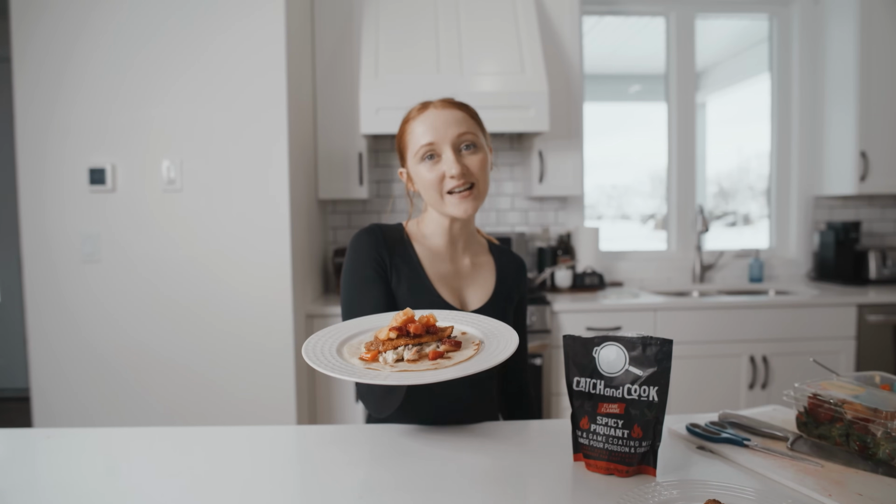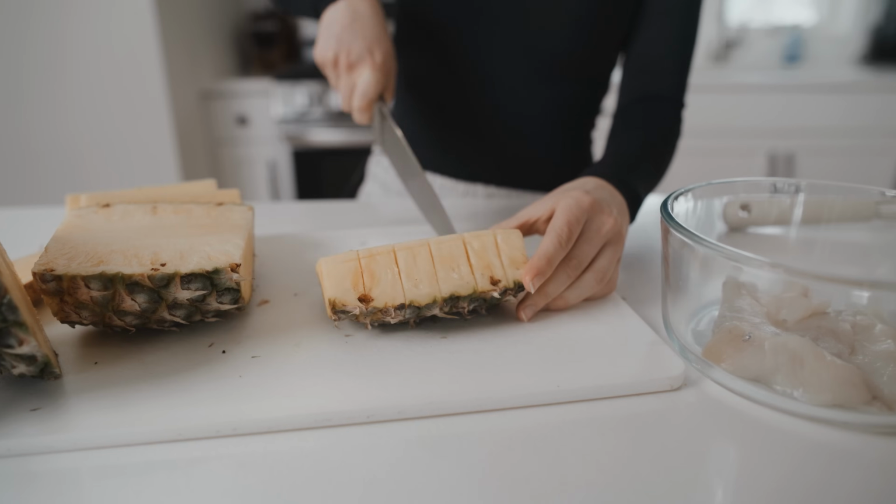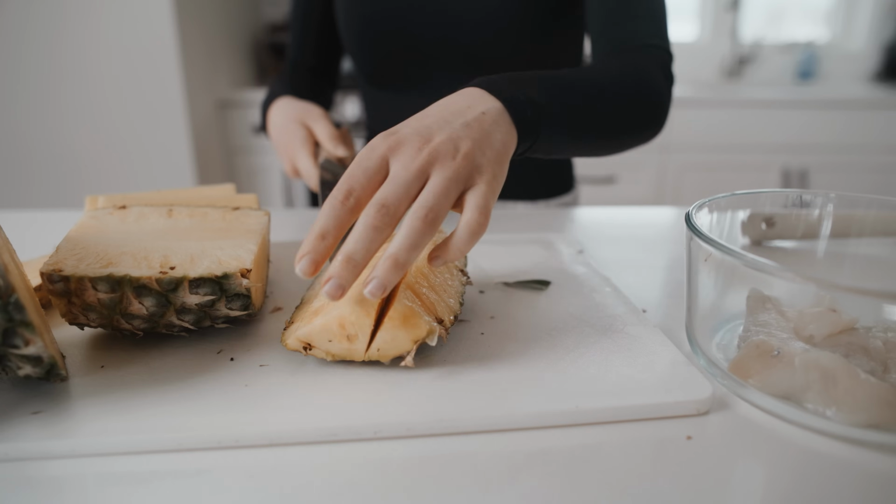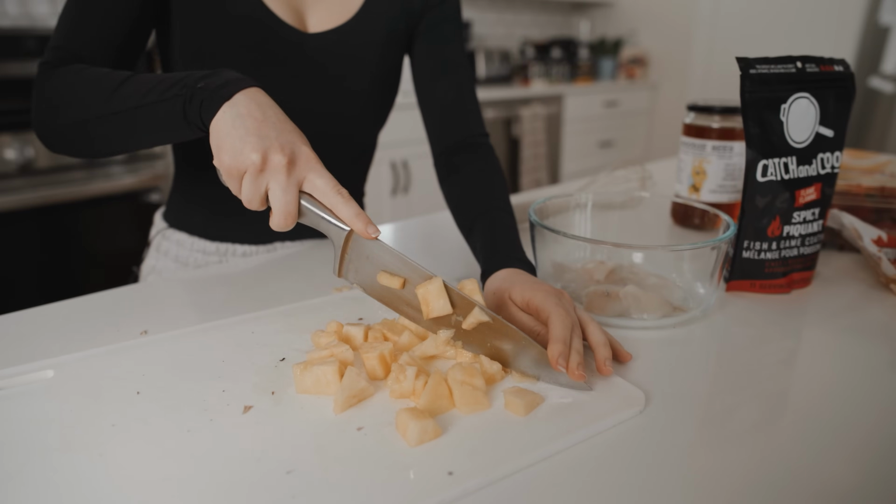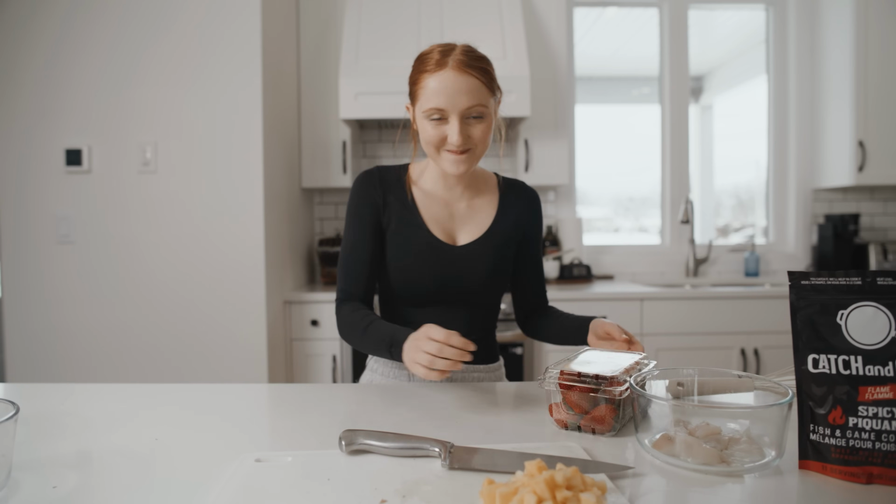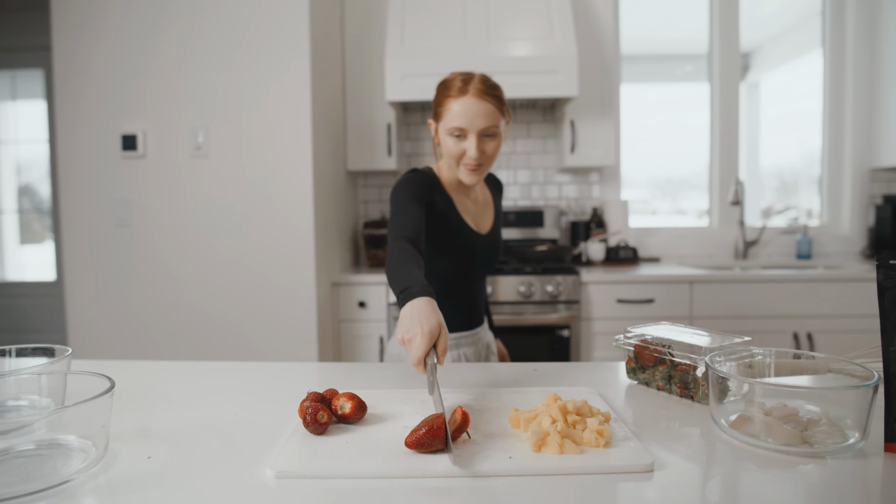Come make a sweet and spicy crappie taco with me. Now that I've got my crappie, I'm going to prep my sweet salsa. Look at that, pineapple chunks. A lot of people put mango salsa on their fish tacos, but I decided that I would change things up a little bit and use pineapple and strawberry.